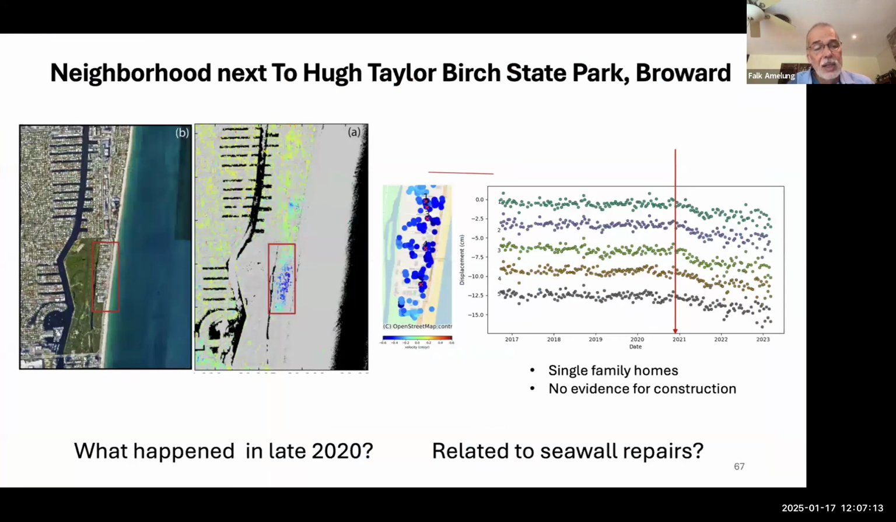A really strange signal we see in Broward, close to Taylor Birch State Park. There's the state park here, and there's a small subdivision, and there is some significant subsidence happening starting in 2021. Significant, not really. A couple of centimeters. It was stable up to then, and then it happened. And we didn't get a chance to investigate that in detail.